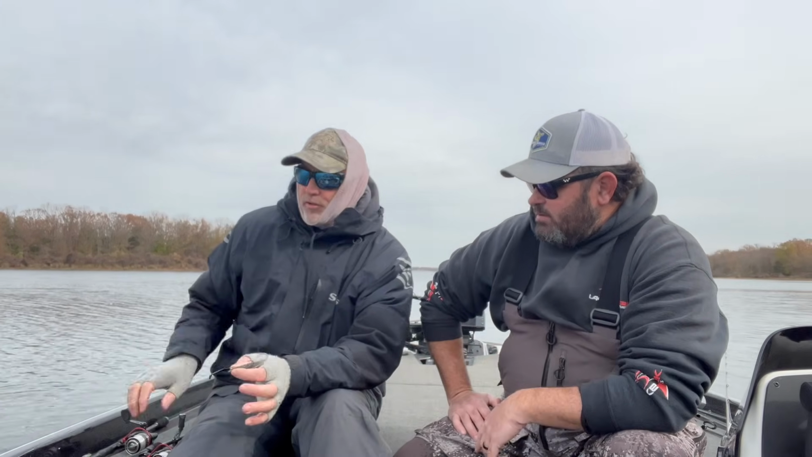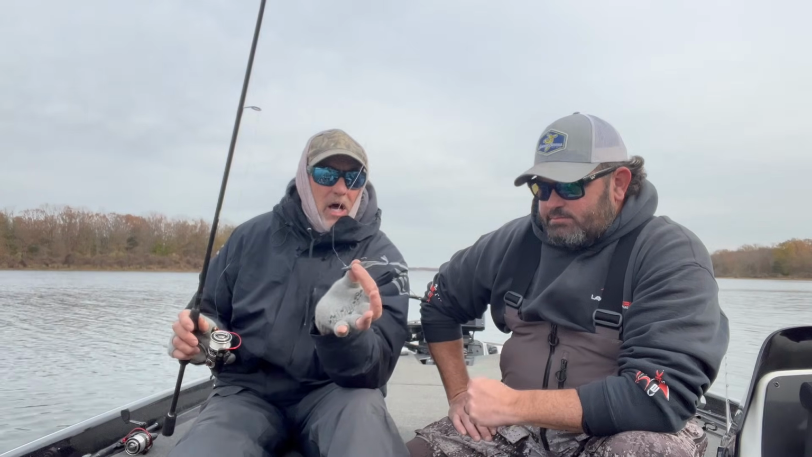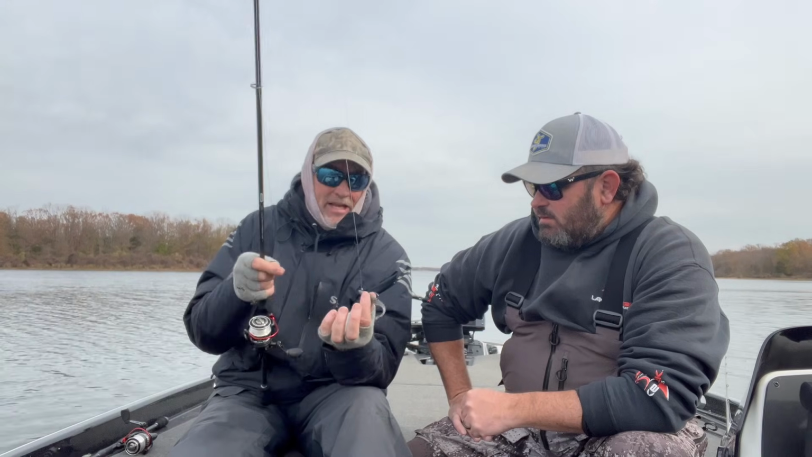And I was just about to get to there. So first thing first, to be able to throw this real accurately, you need to have that lighter line, which braid, for example, is very light diameter, okay?